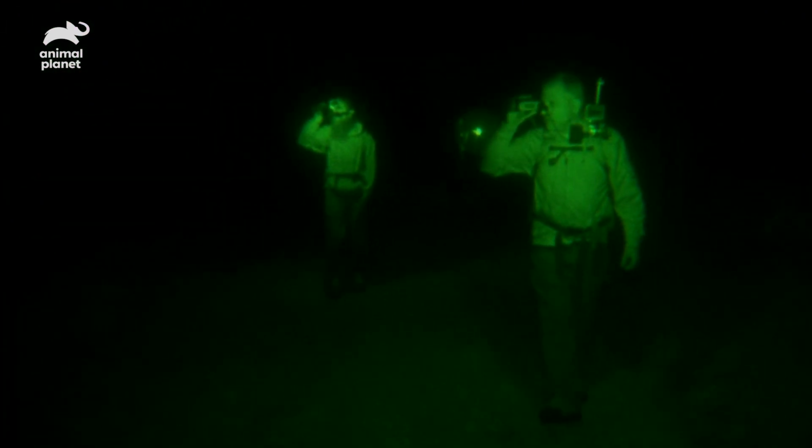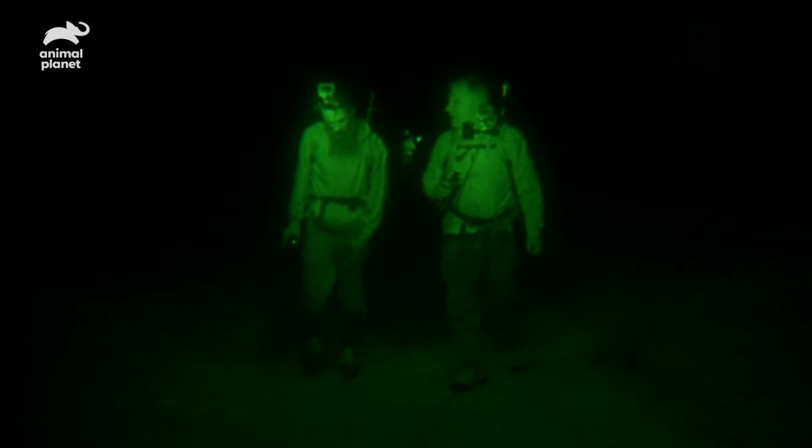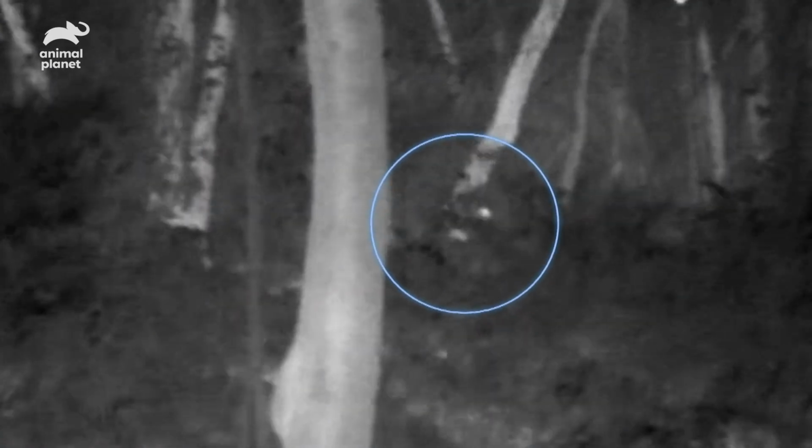Let's go. Oh, what was that? It's still there. Yeah, it's still there. It's moving back into the brush. I thought it was moving this way. It sounded like it was going that way.